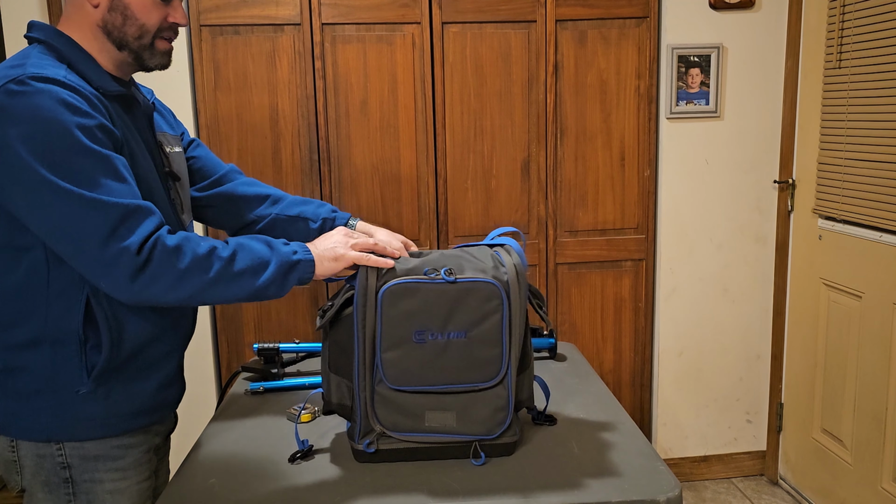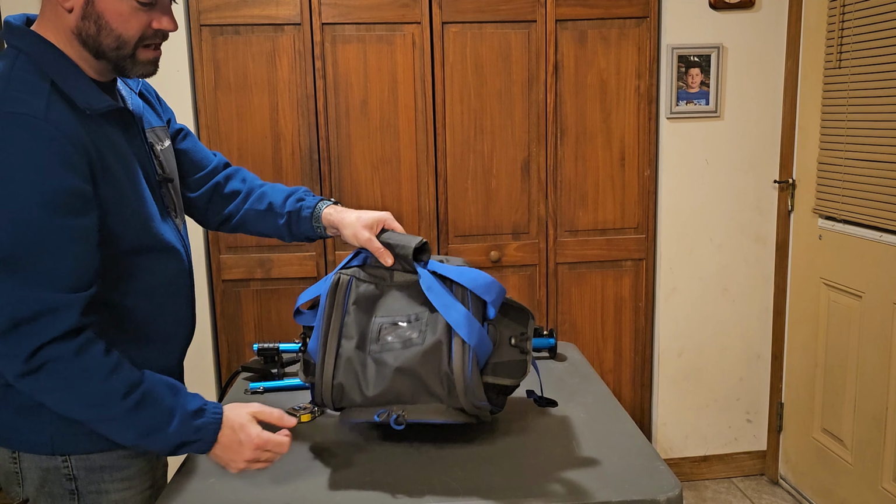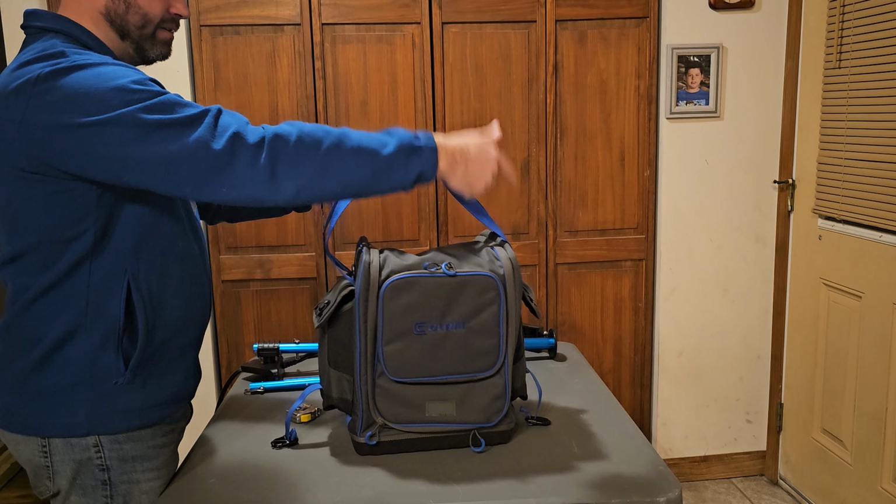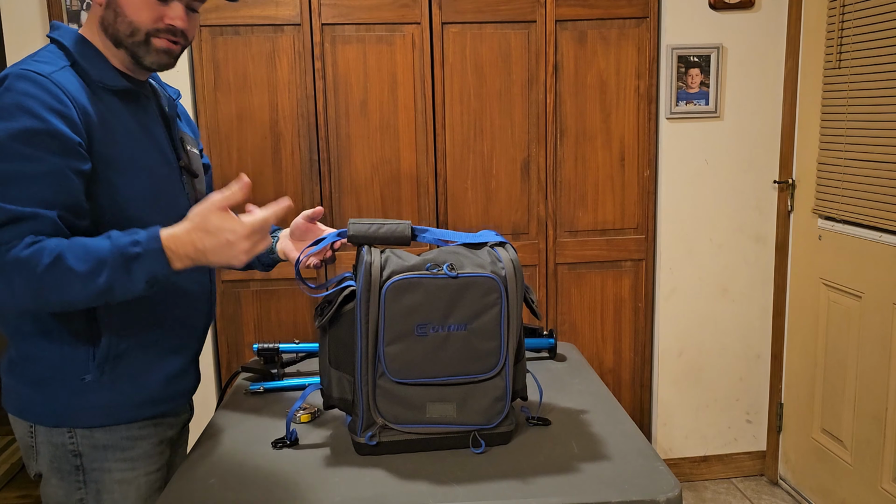You have a name tag spot up on top here. You got the handle here. It does come with a larger strap over the shoulder strap.